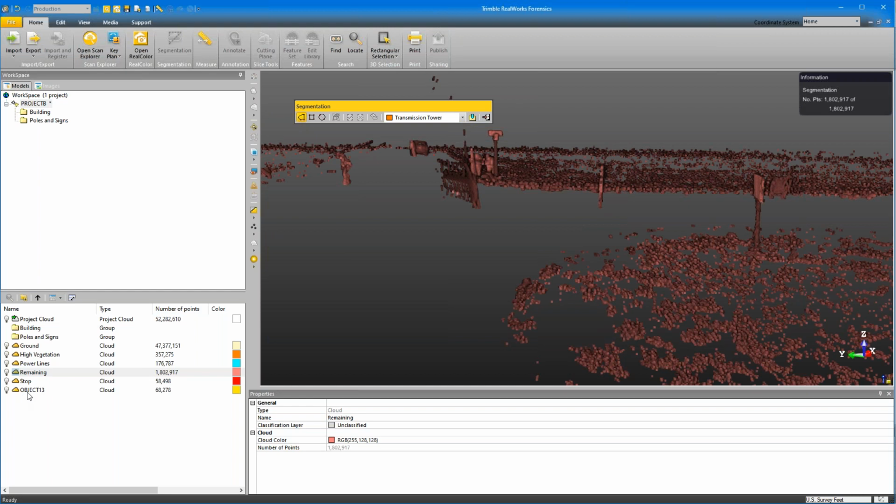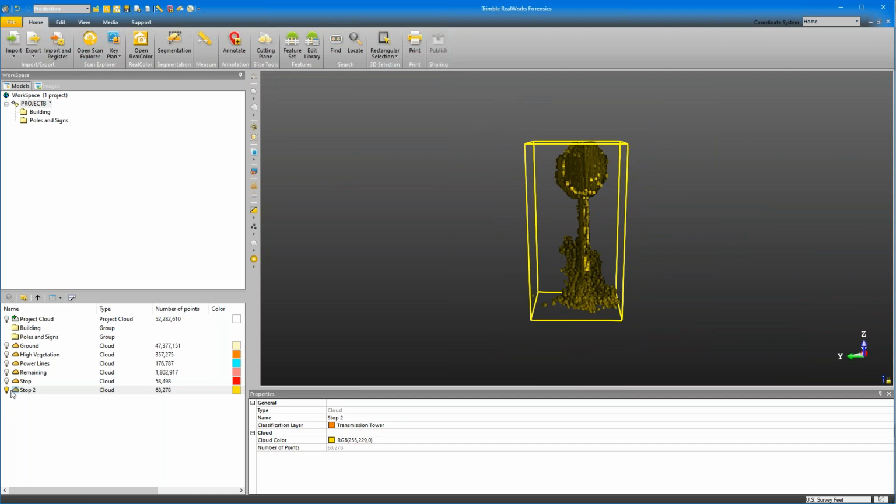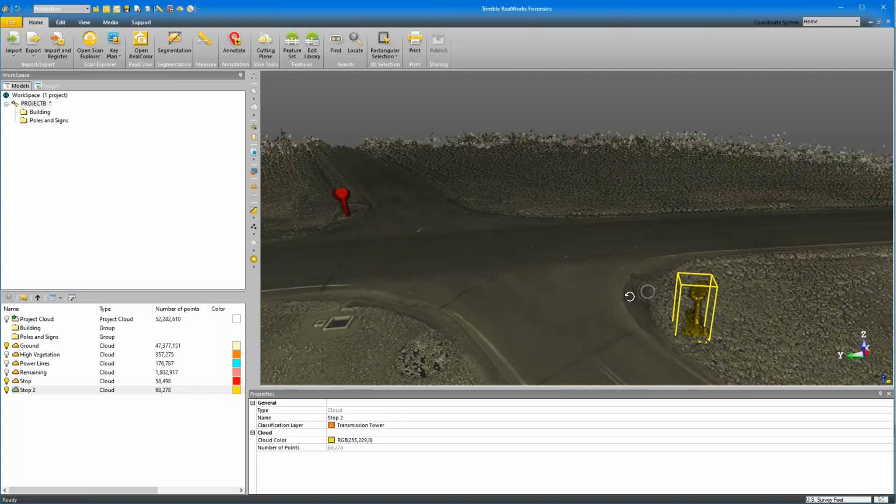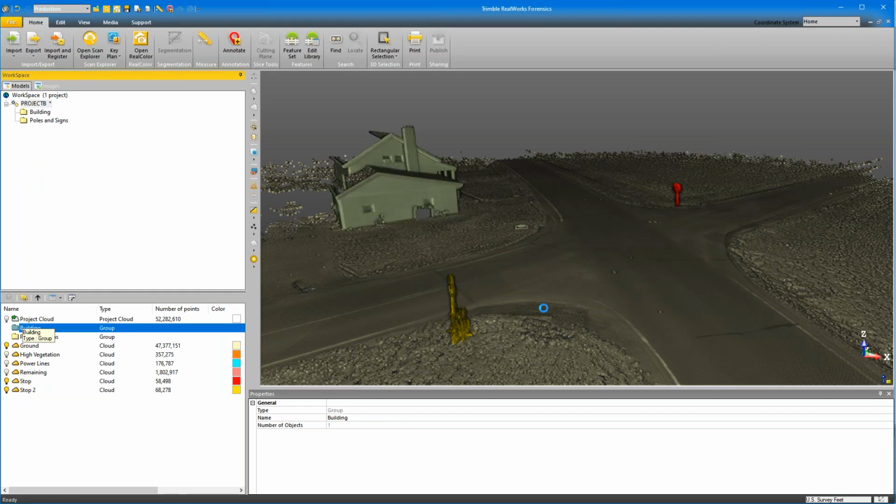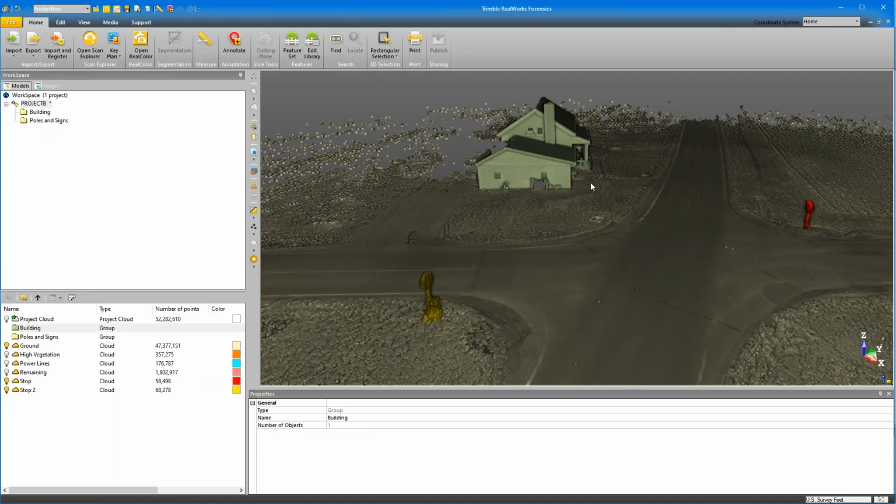You notice now here in the bottom left, we have our object 13. And I'll just call this one stop sign 2. And there we have it. So now when I turn on my ground and my 2 stop signs, I now have both of my stop signs available to me, and I can turn on my building. And we also have our car that was put into remaining.